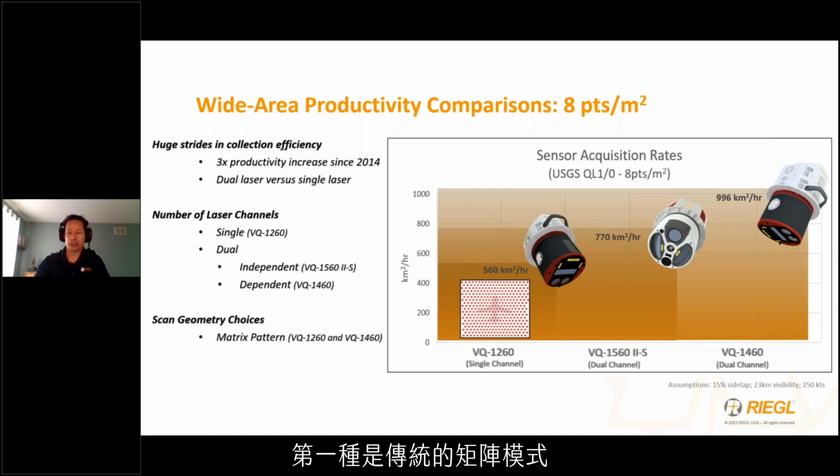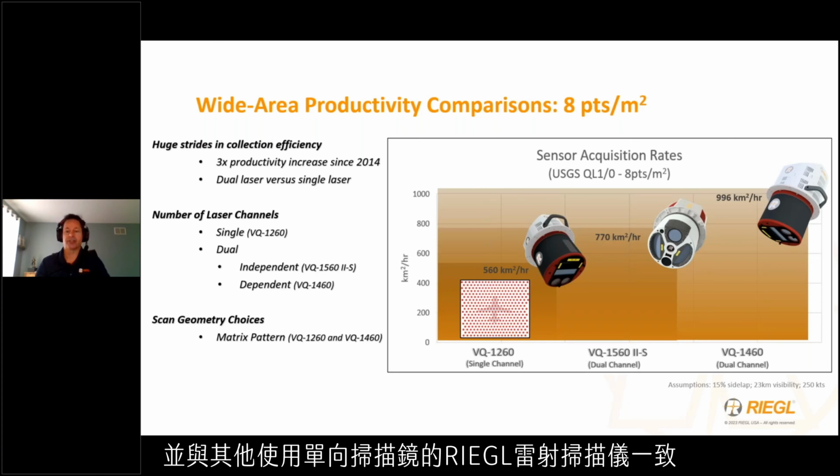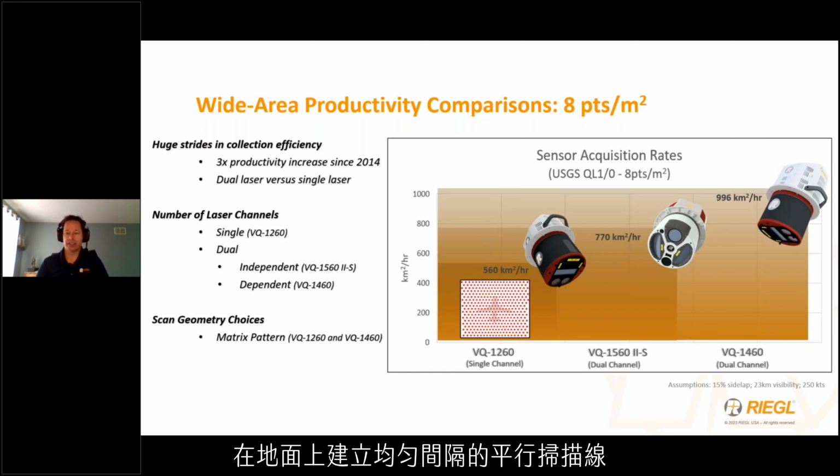The first is the traditional matrix pattern. The single matrix pattern is exemplified by the VQ1260 with its single laser configuration and is consistent with other RIEGL laser scanners that employ a unidirectional scanning mirror that creates uniformly spaced parallel scan lines over ground.